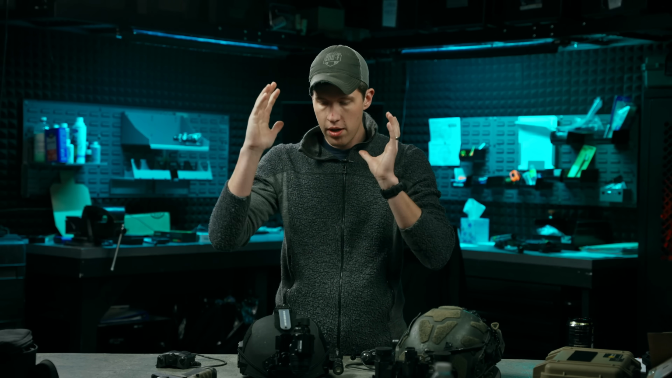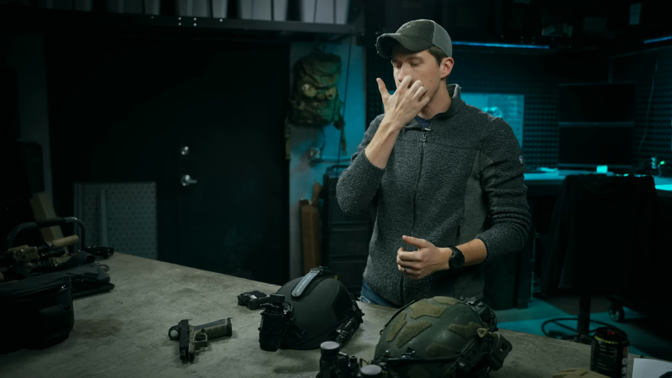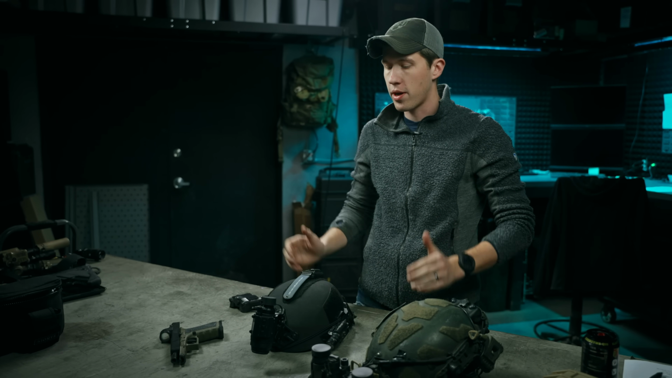Now, I haven't spent full nights and tons of hours and all that. It was mainly just a real quick, hey, run some tests, do some sprints, shoot some handguns, see if I can pick up my dot through this thing. How does the focus work? What do lasers look like? So I could get an overall picture of what's going on.